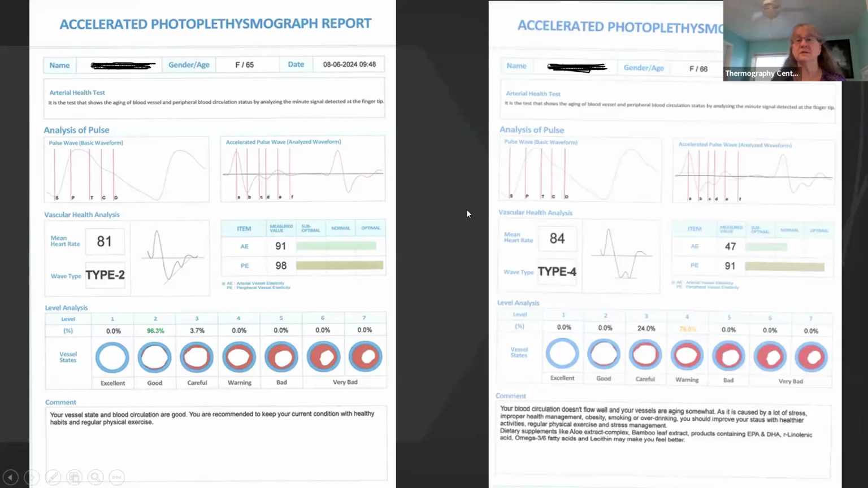These are two tests on the same person, 8 months apart. And this woman has been under extreme stress during these last 8 months. This is the first one on the left. You can see that her wave type was type 2.